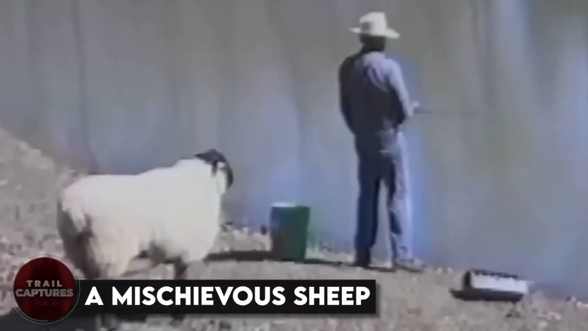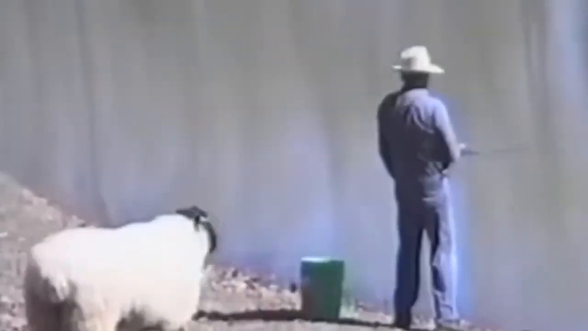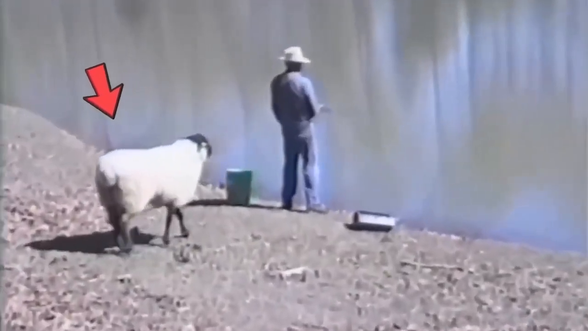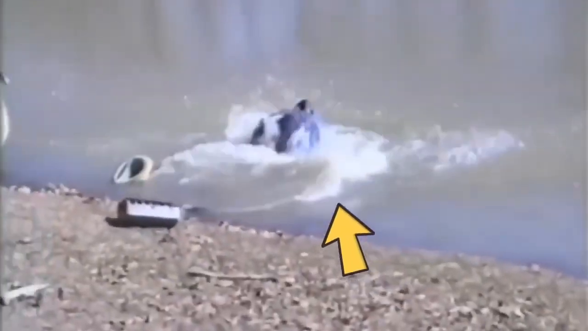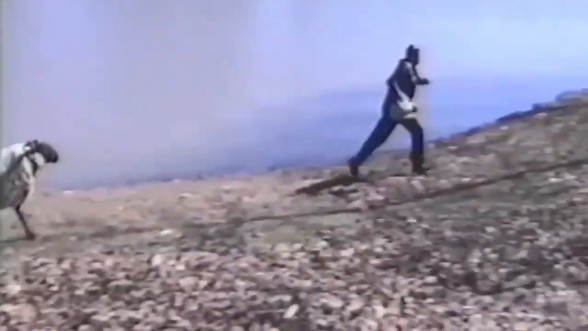A mischievous sheep. Have you ever gone fishing and felt like you were completely at one with nature? Well, that's exactly what this fisherman felt. As he was peacefully catching fish by the water, a sheep lurking behind him had other plans. The sheep hit the poor fisherman so hard in the back that he fell straight into the water. And to add insult to injury, the sheep was all ready for round 2.